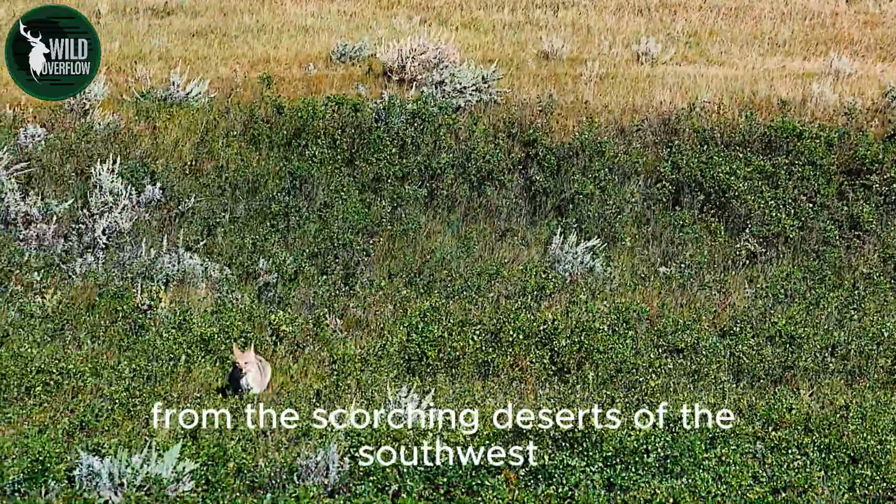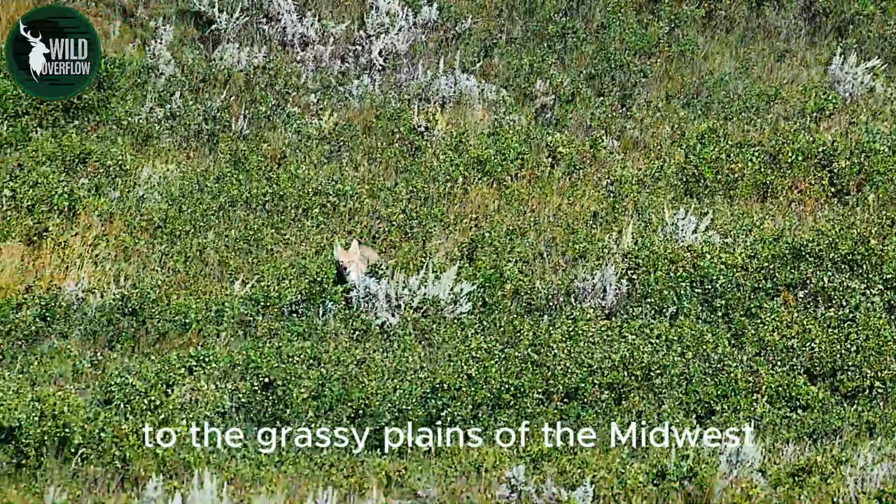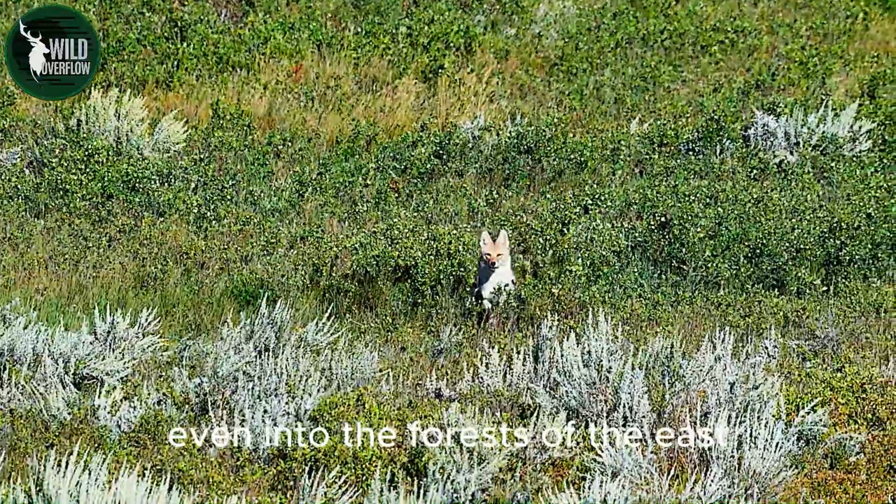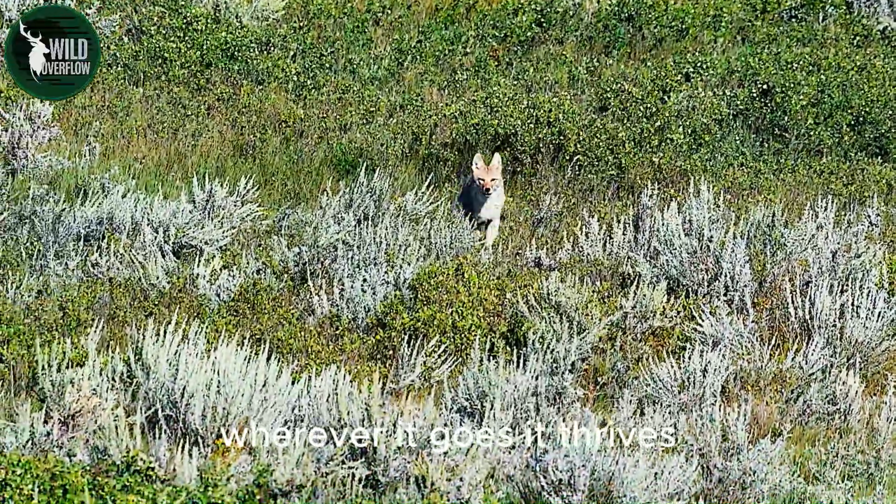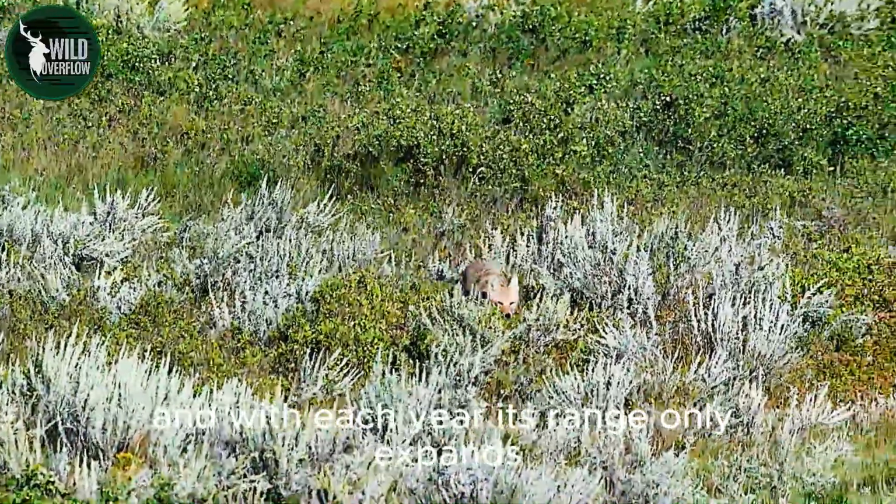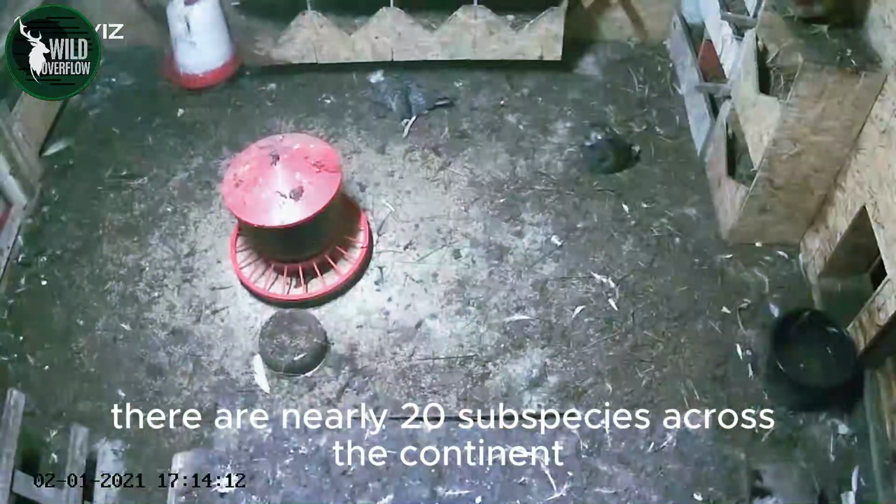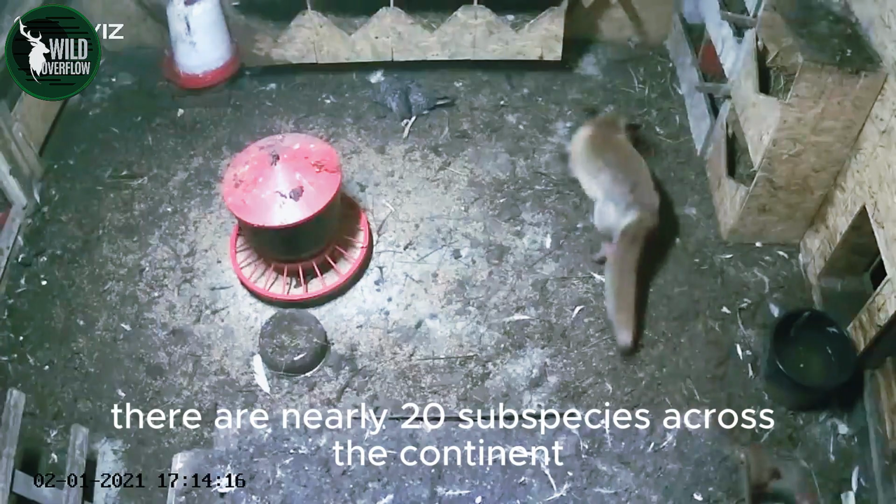From the scorching deserts of the Southwest to the grassy plains of the Midwest, even into the forests of the East. Wherever it goes, it thrives. And with each year, its range only expands. There are nearly 20 subspecies across the continent.